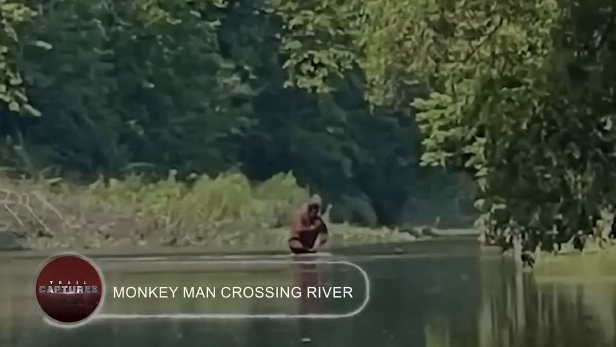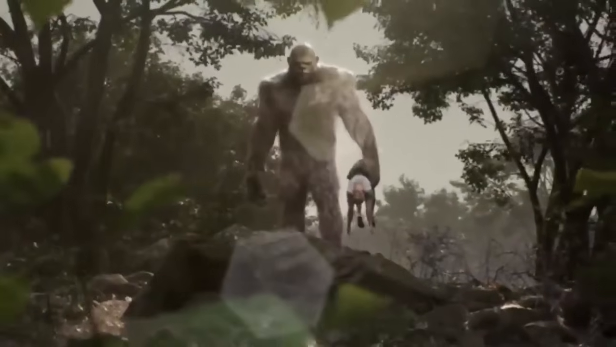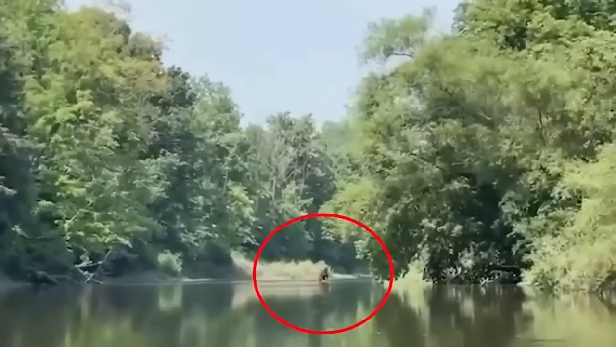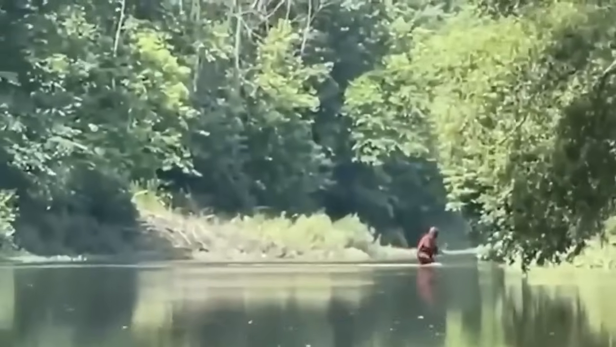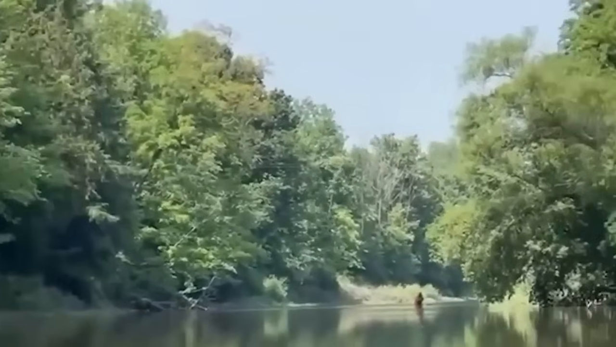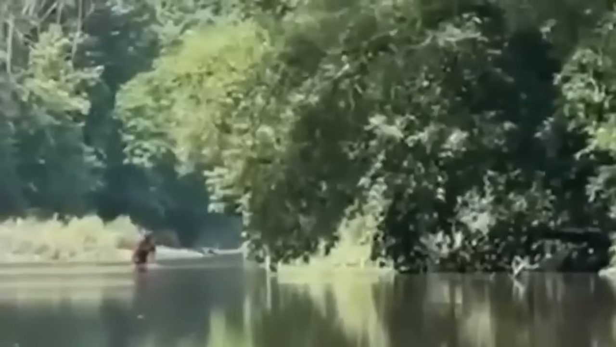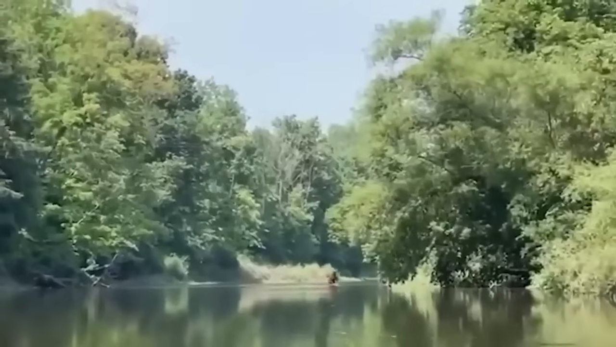Monkey Man crossing a river. The Bigfoot enthusiast had a rather different tale to tell. They genuinely think that the creature in the river is a Sasquatch, known as the Monster of the Dewey Lake. This entity from folklore inhabits the southern part of Michigan and is said to possess a strong and hairy body. Despite having half of its body submerged in water, the creature appears towering due to its reddish-brown torso.